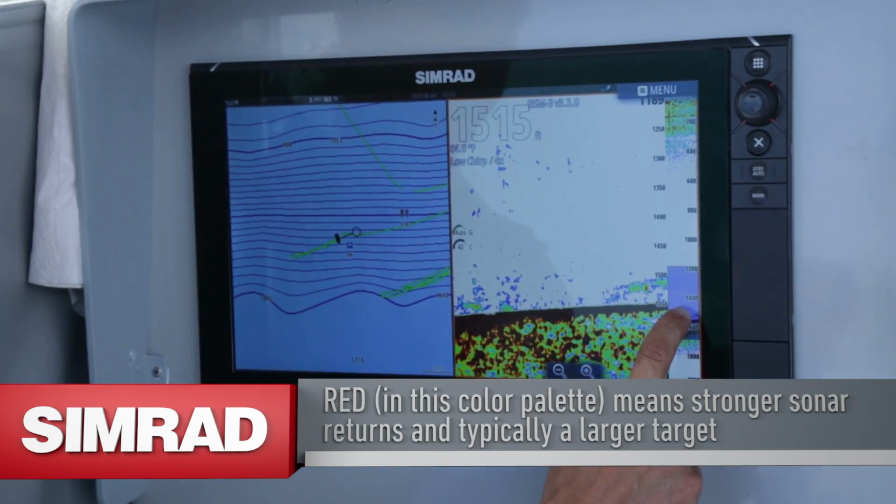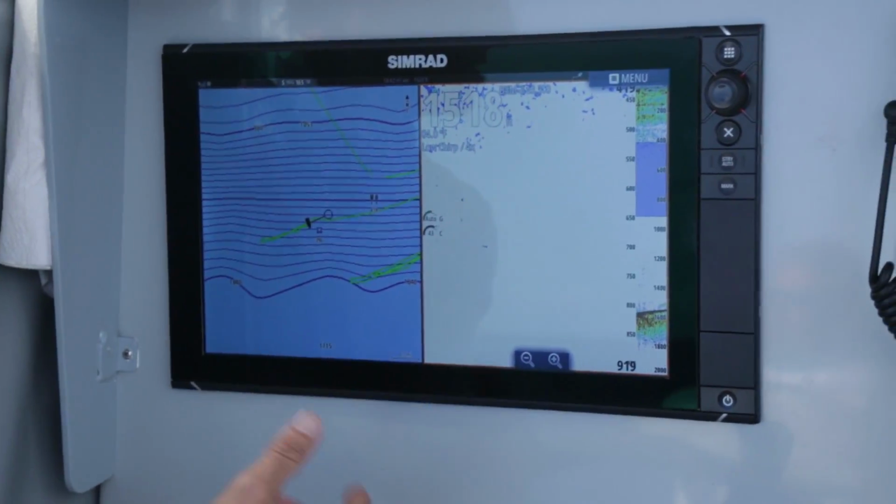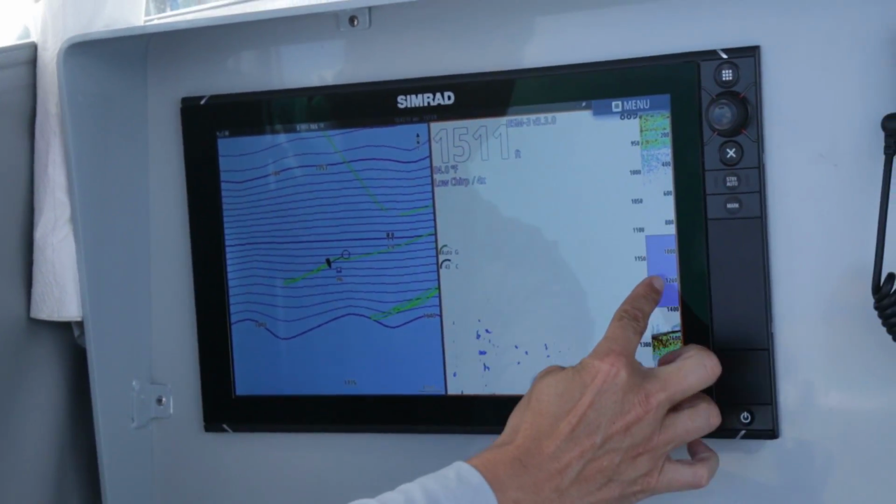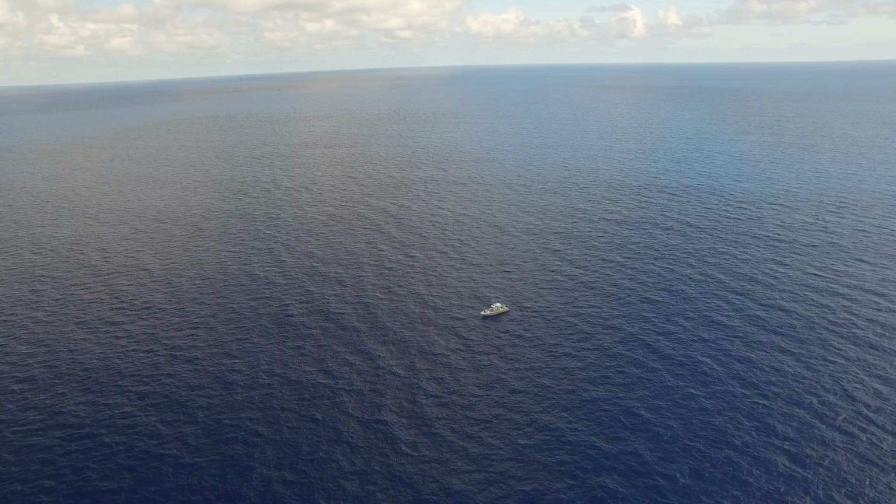But you can move this zoom range and slide it up and down the water column to the area you're fishing. So say if you were trolling for pelagic fish, you can move this zoom range to the top, or if you're like today, we're deep dropping, we're going to put this right on the bottom and really start looking for those fish right on the bottom.